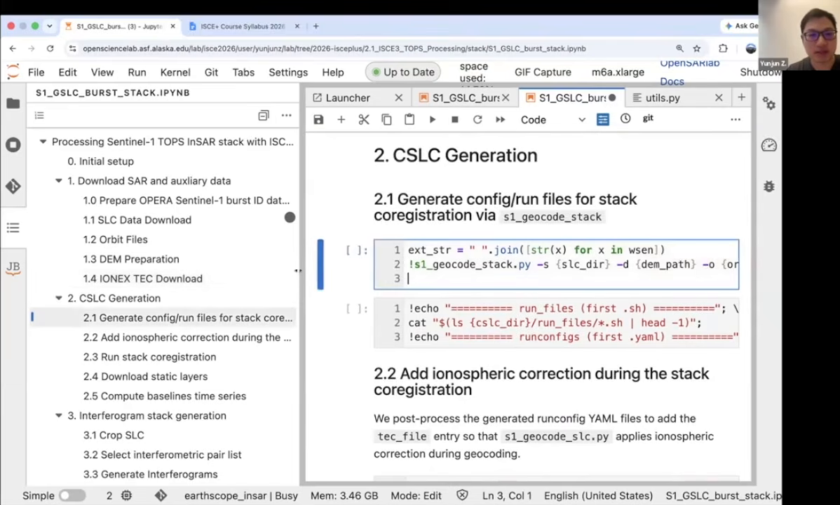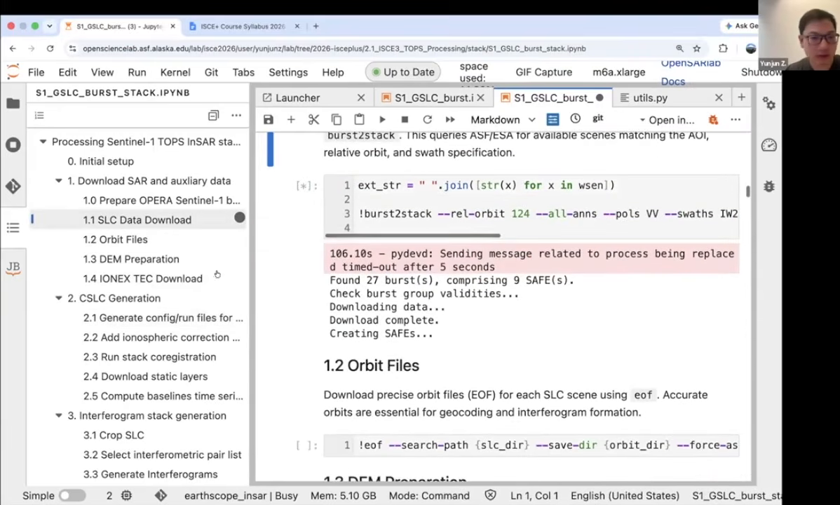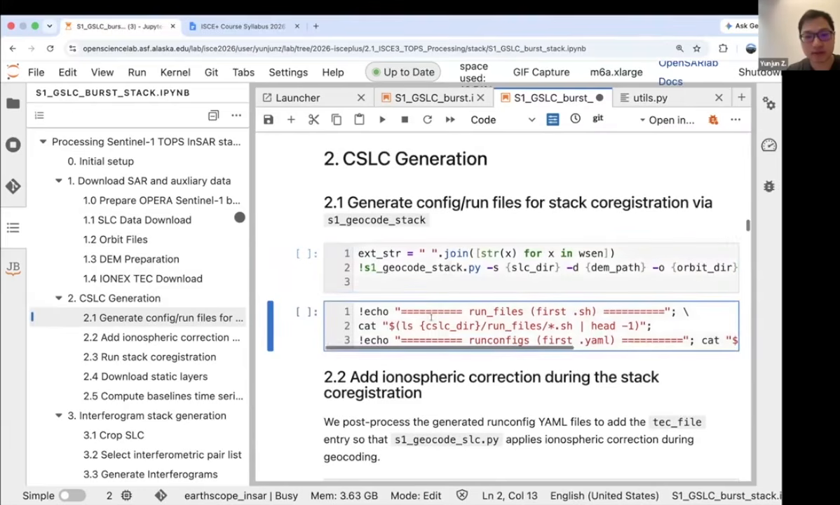Except this time, COMPASS has a script for the stack co-registration, which is this one. The download may take some time. This one is generating the configuration files and run files for the co-registration itself.